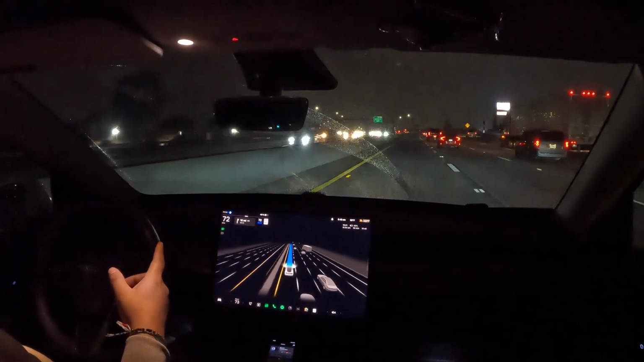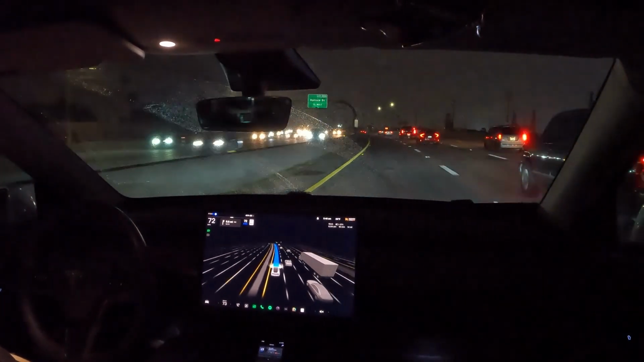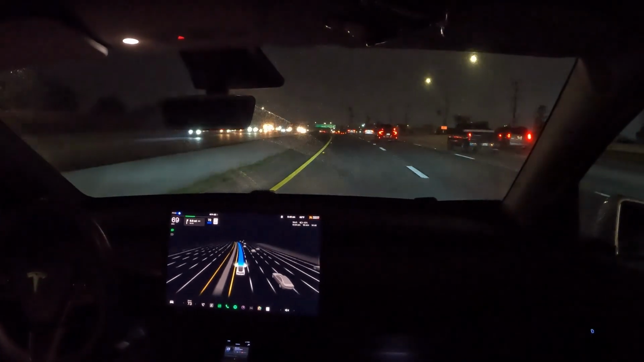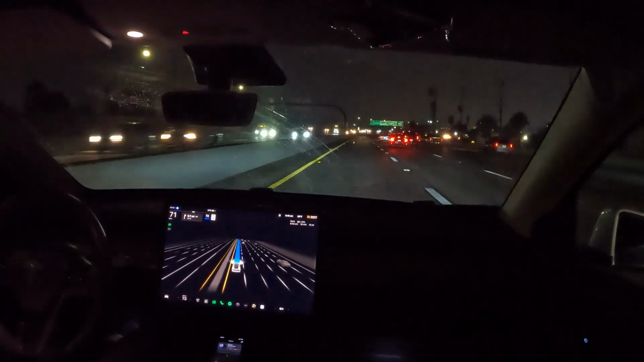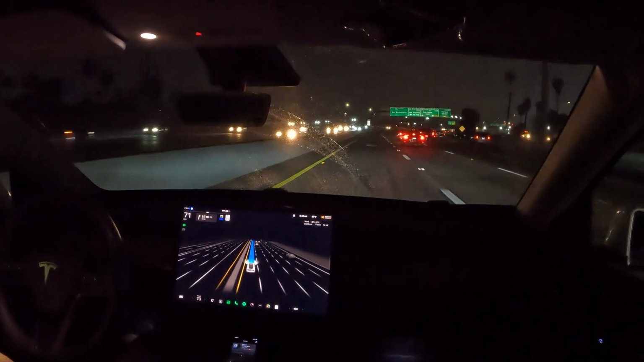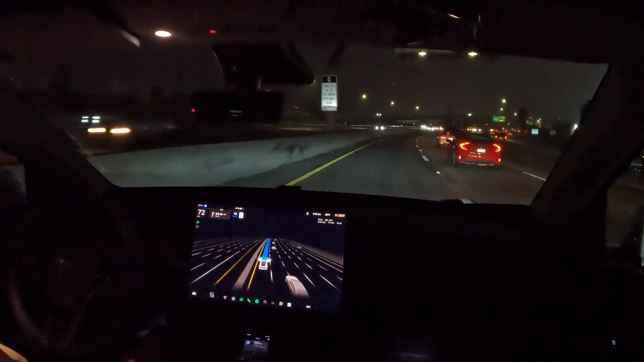It's raining a little bit harder in this area, so let's make sure that FSD is able to handle it. So it's slowing down a little bit. Not quite sure why it did that, but there were no cars behind me, so I'm good. We're going about 71 miles per hour at the moment.